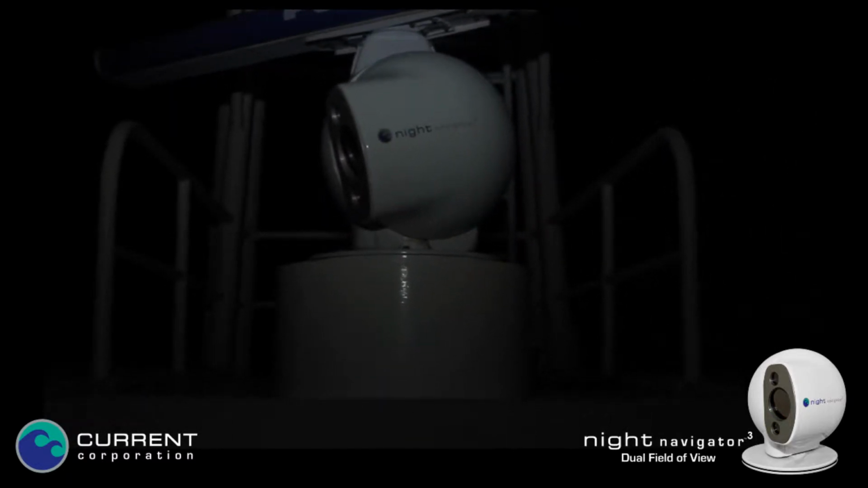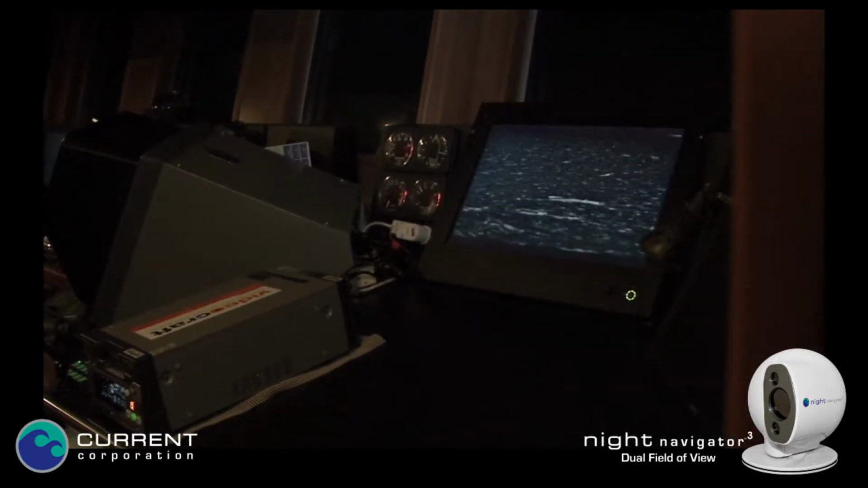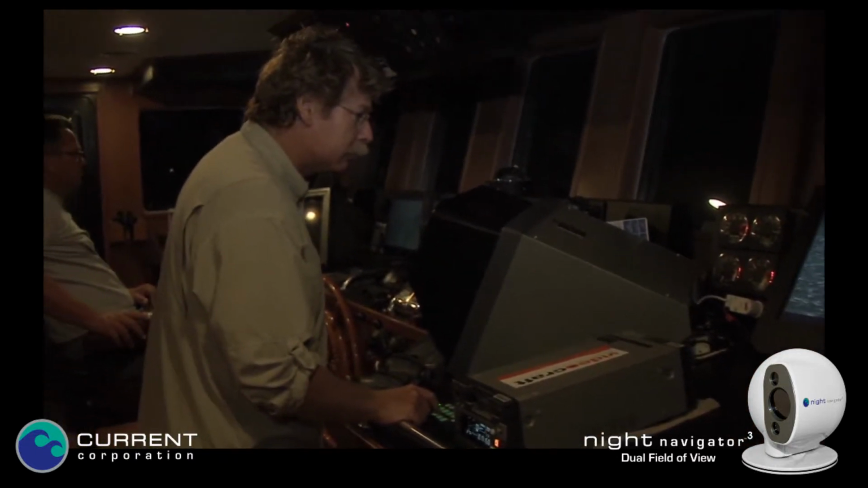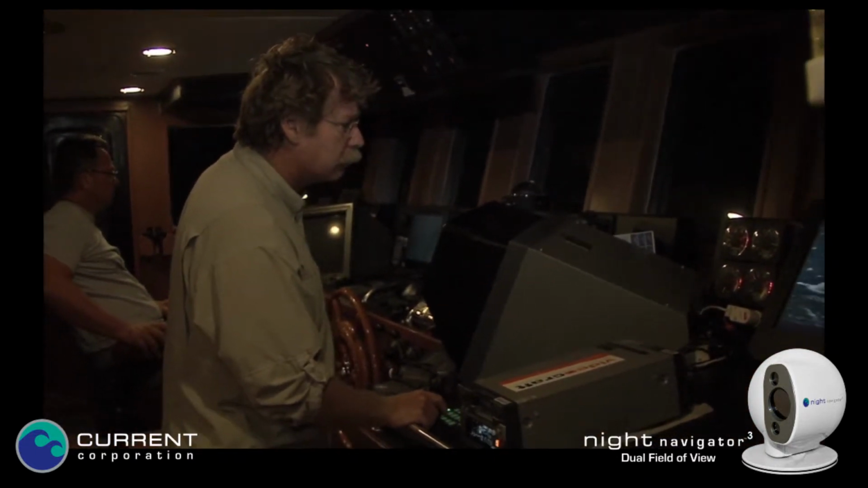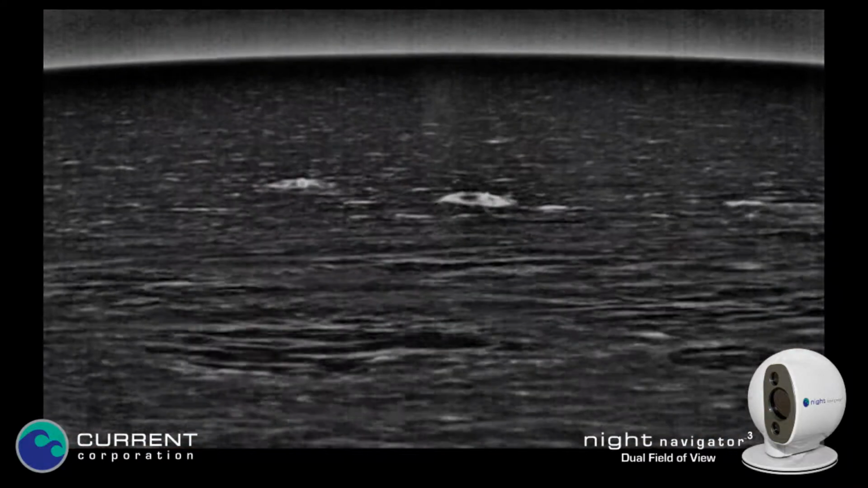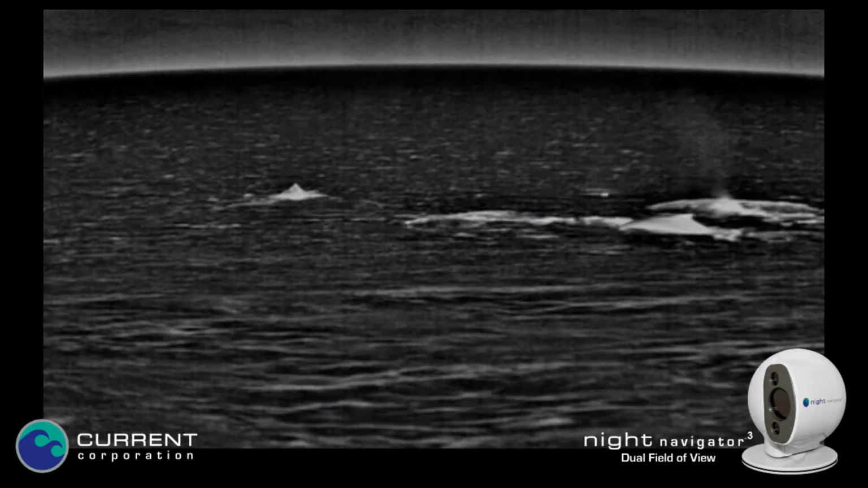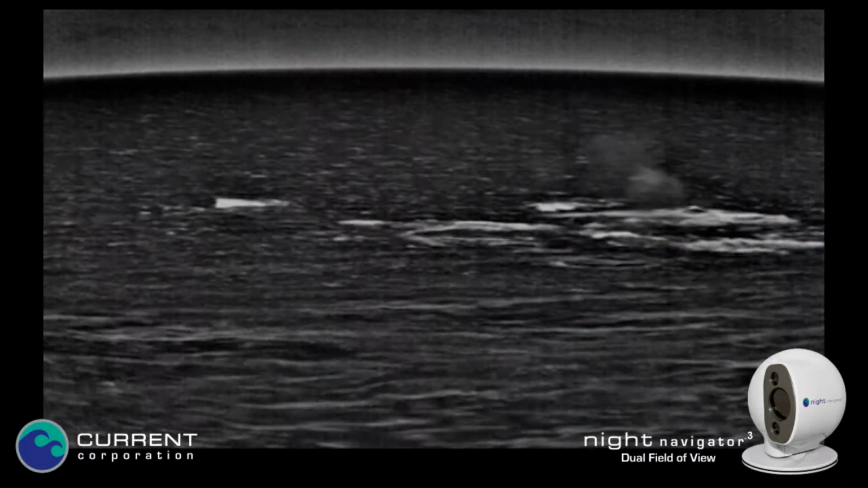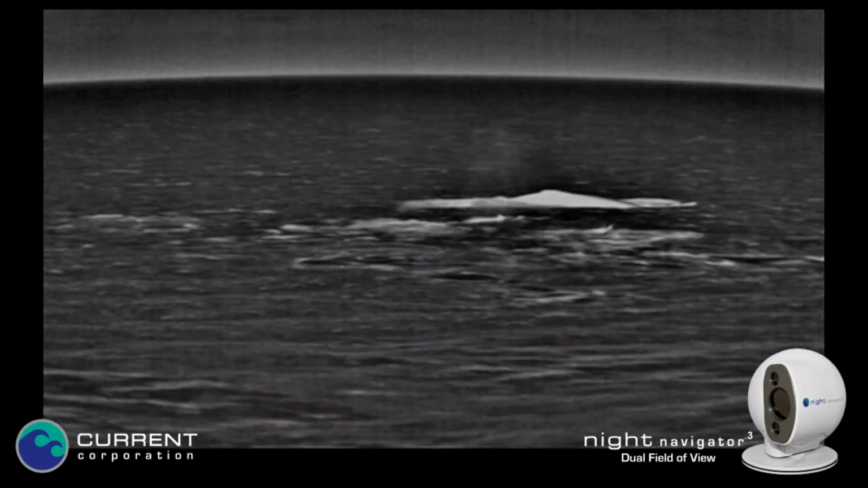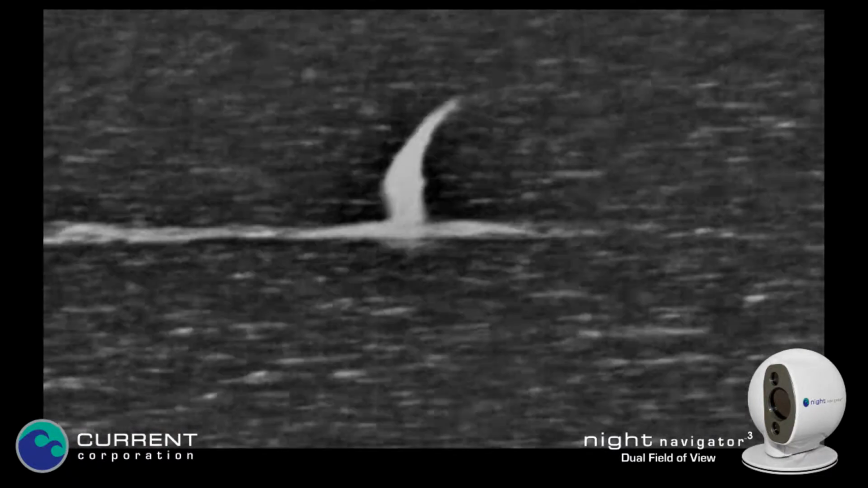One of the interesting possible additional uses for the tool, besides looking for whales for research purposes, of course, is using it for industry. We work closely with industry, the oil and gas industry, with seismic vessels, and one of the things that seismic vessels have is the restriction to shut down within 2 kilometers of a whale sighting, and in some areas they're not allowed to fire the guns at all at night.